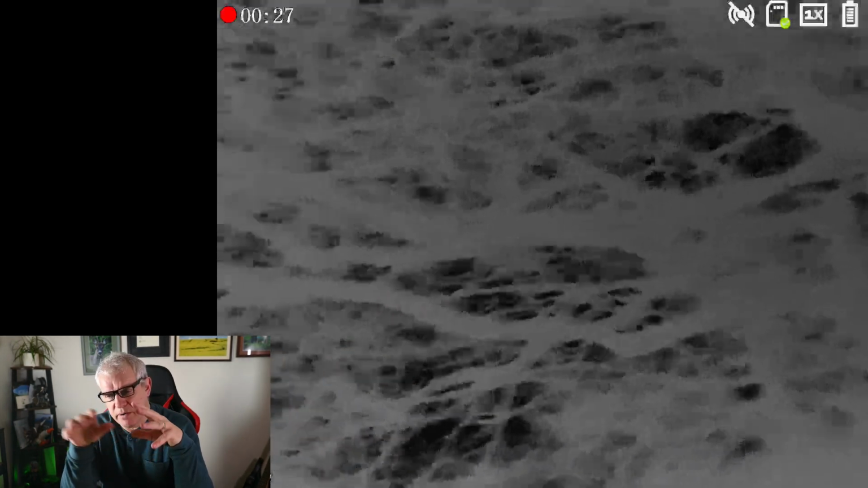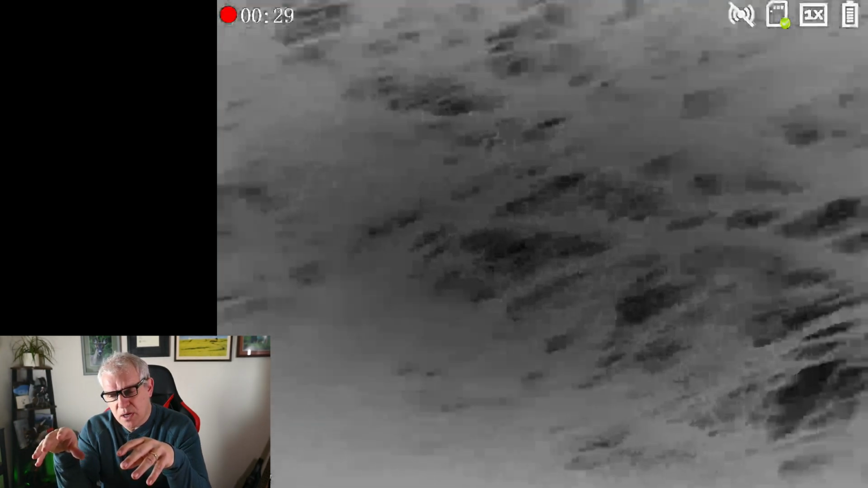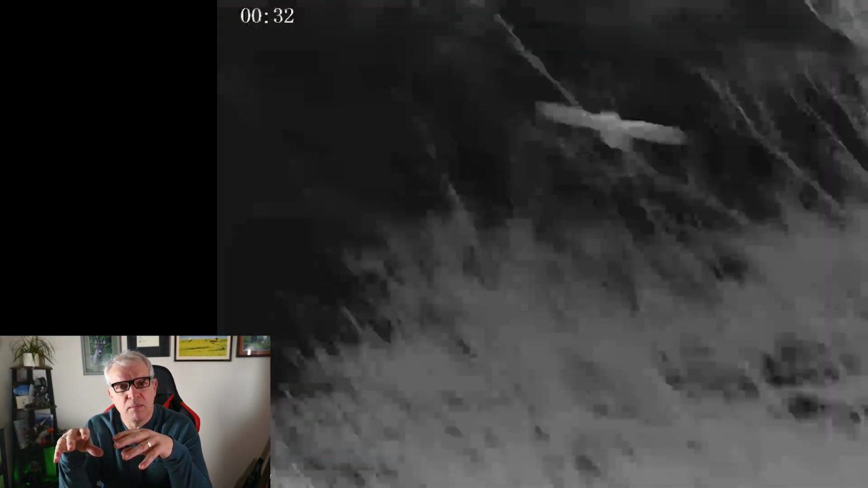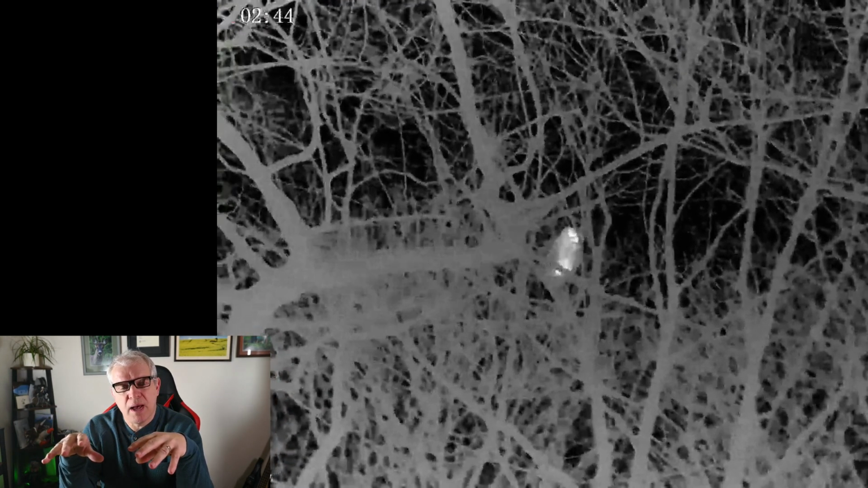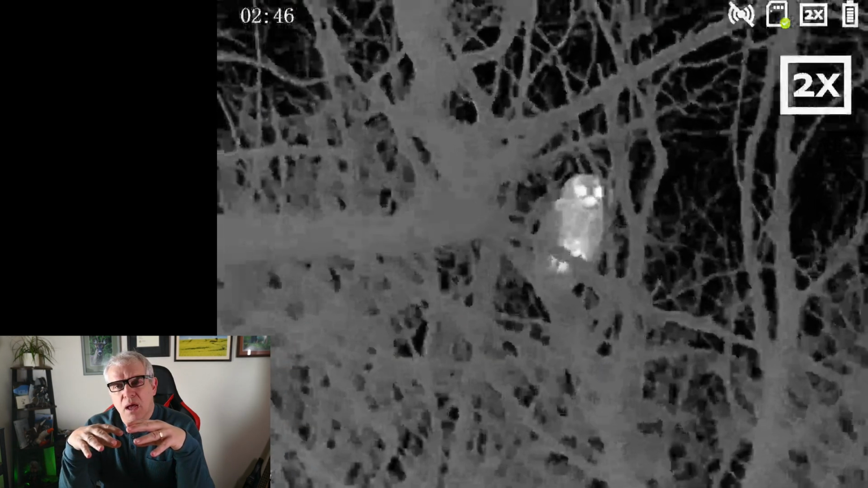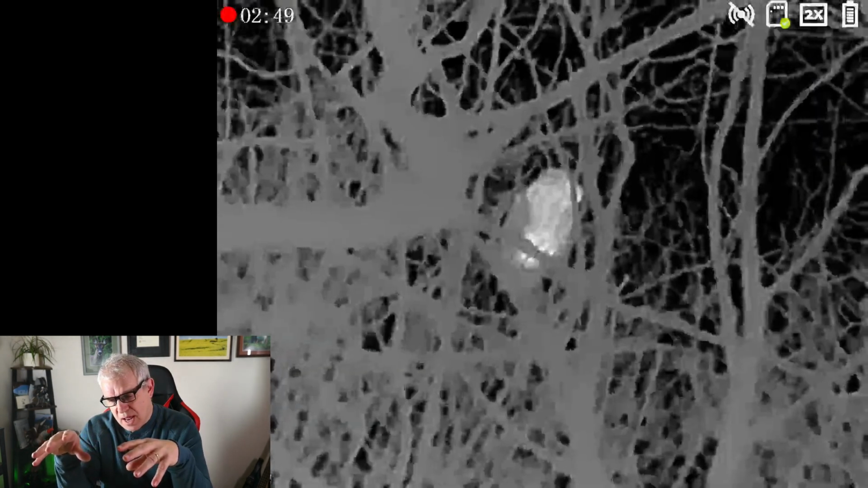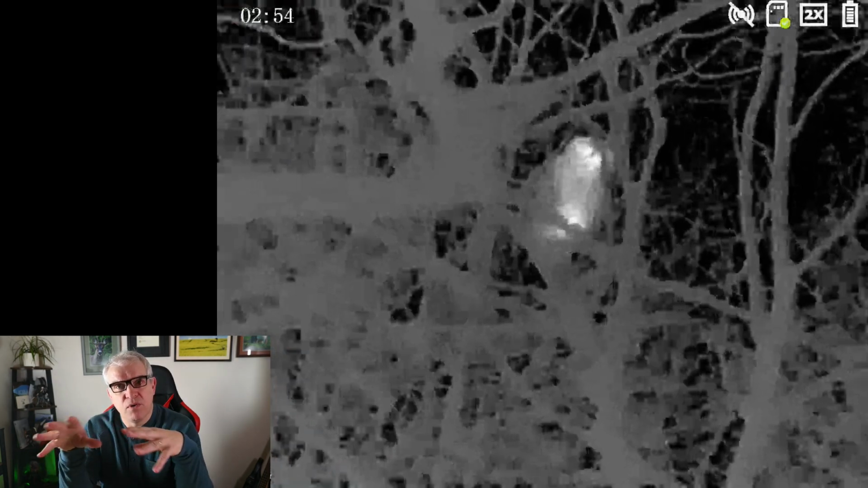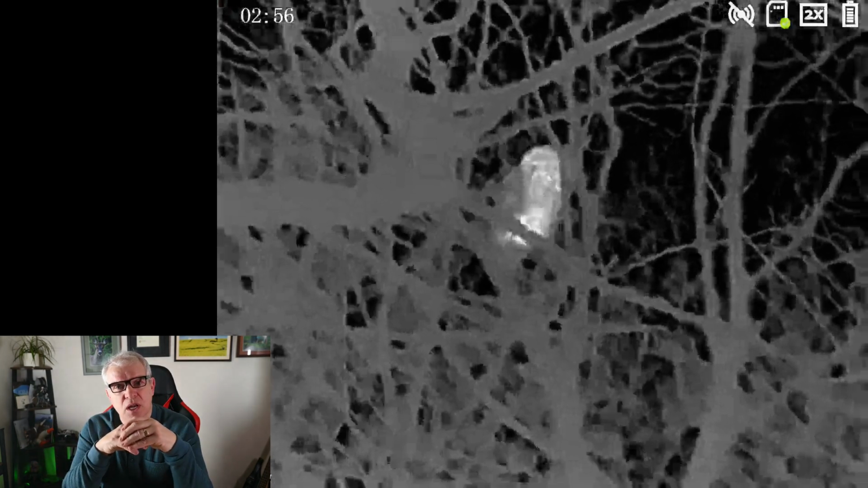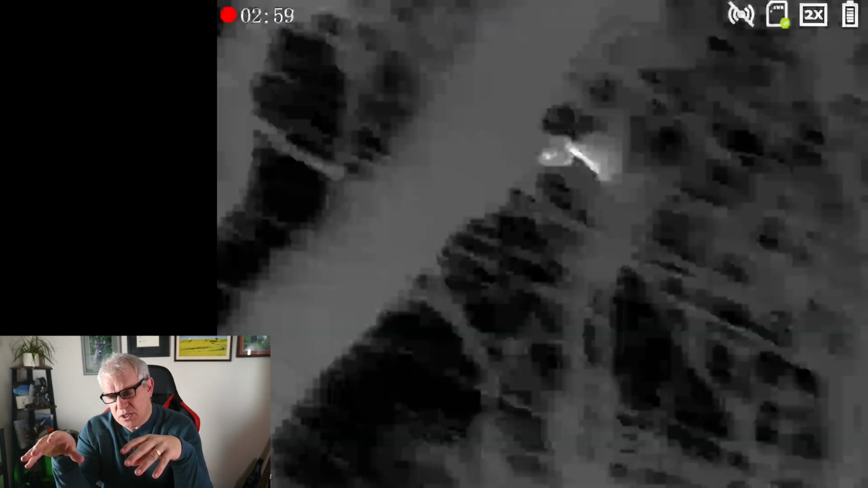Absolutely fantastic experience. For me, tawny owls are on my list of birds that I want to get more photographs of during the day. So if I know I've got a healthy population of tawny owls in that small woodland, I need to do some more research to get locations of where they roost and potentially where nests might be, so that I can do further work and try to get those images later on. But really fantastic, did a really good job at night. And then the following day I went back in the daytime, so let's see how I got on then.